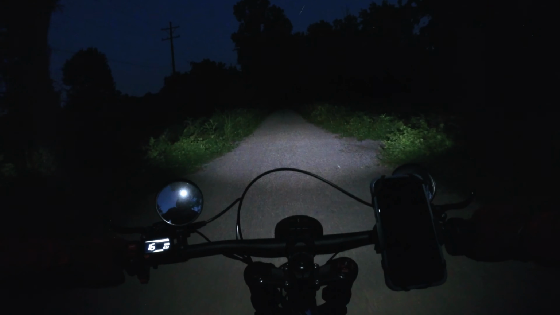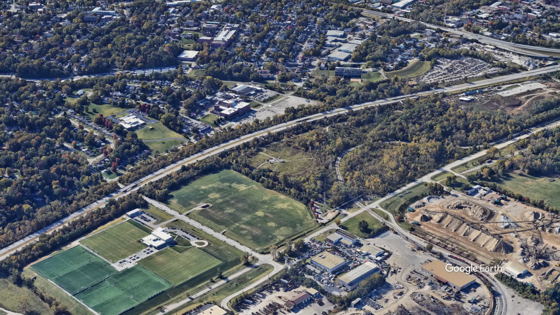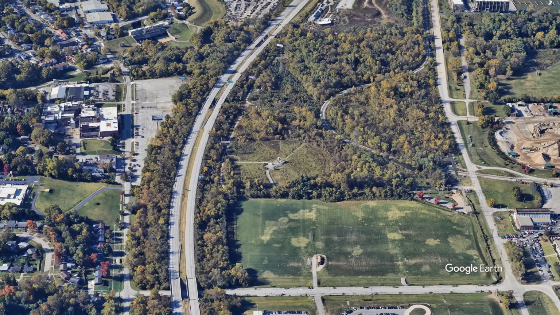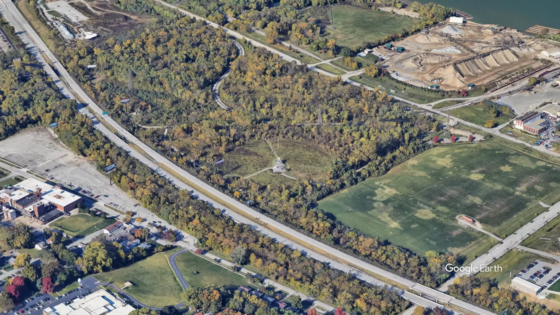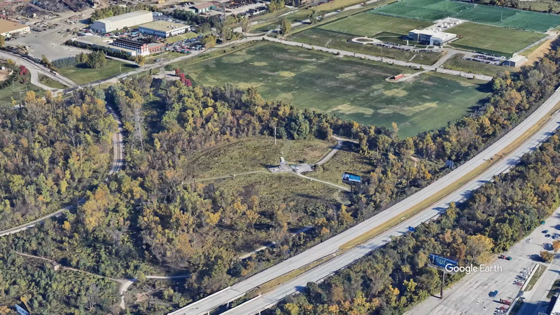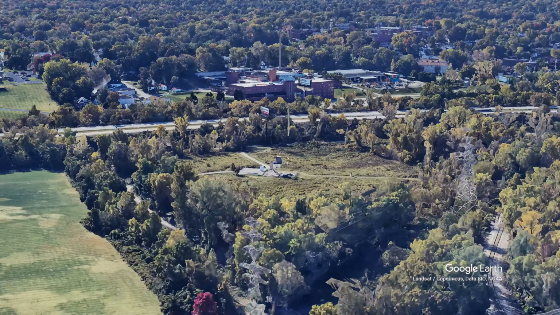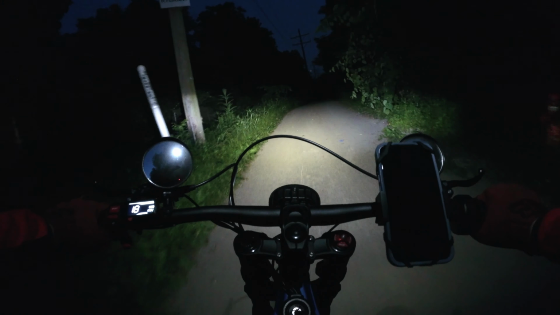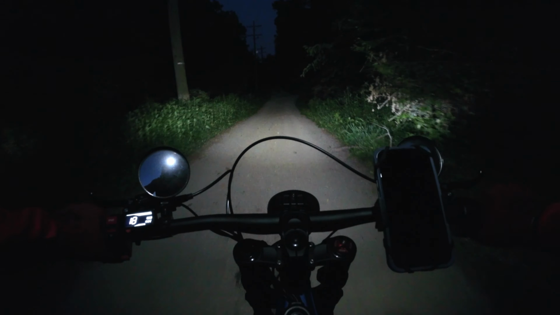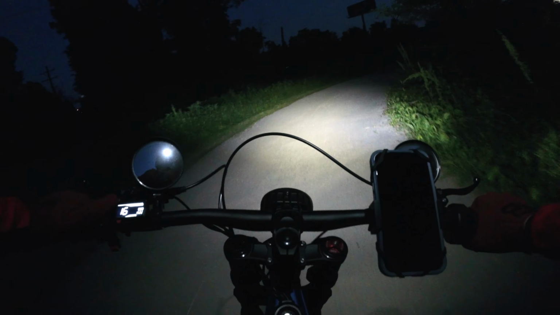So this is somewhere I had seen on Google Maps and such, and I was just kind of interested in what all's back here. Where all this goes. And hopefully the camera lens has not been covered in bugs at this point, rendered unusable, but we'll see when I edit this.